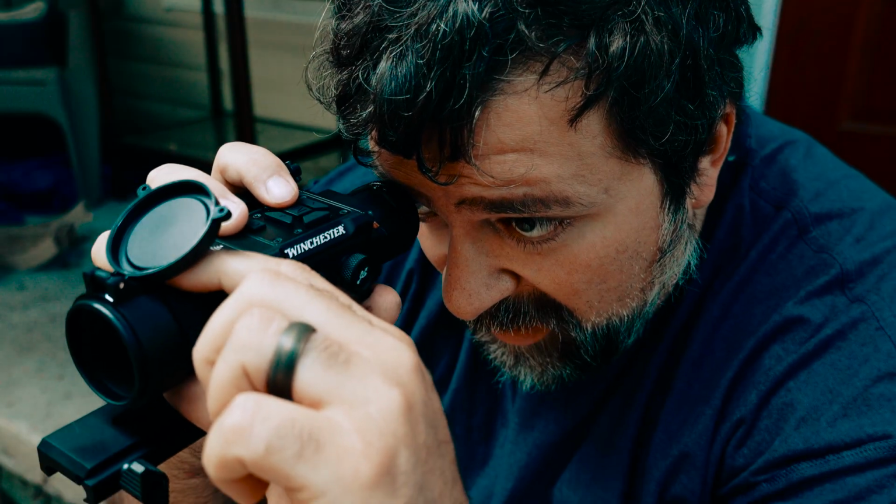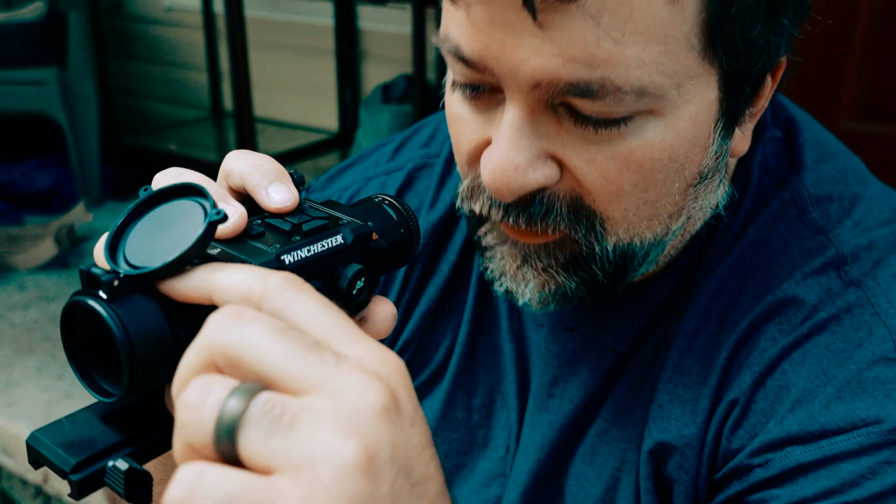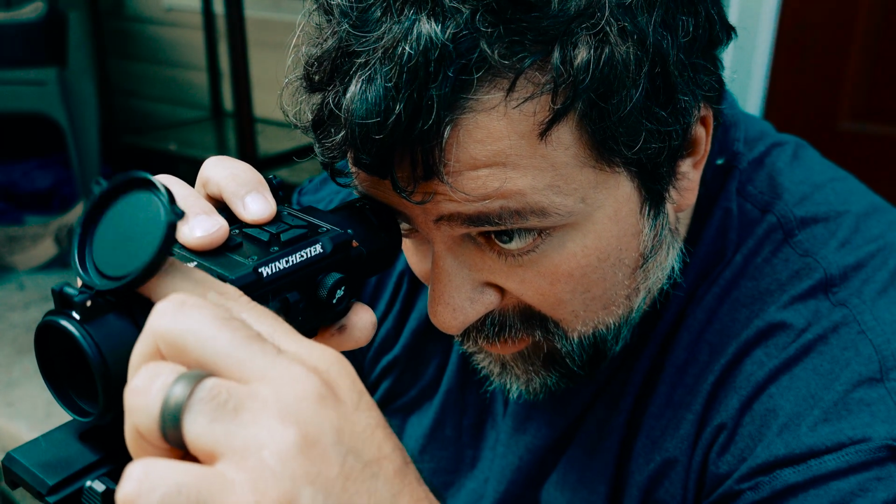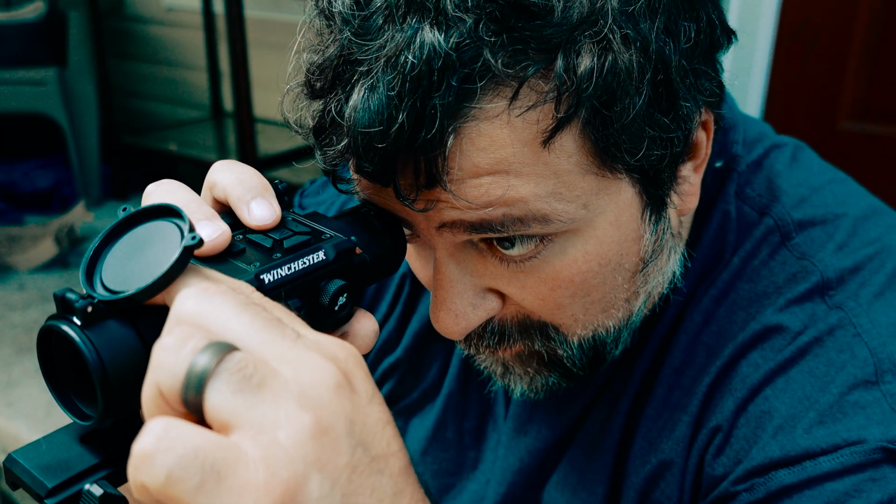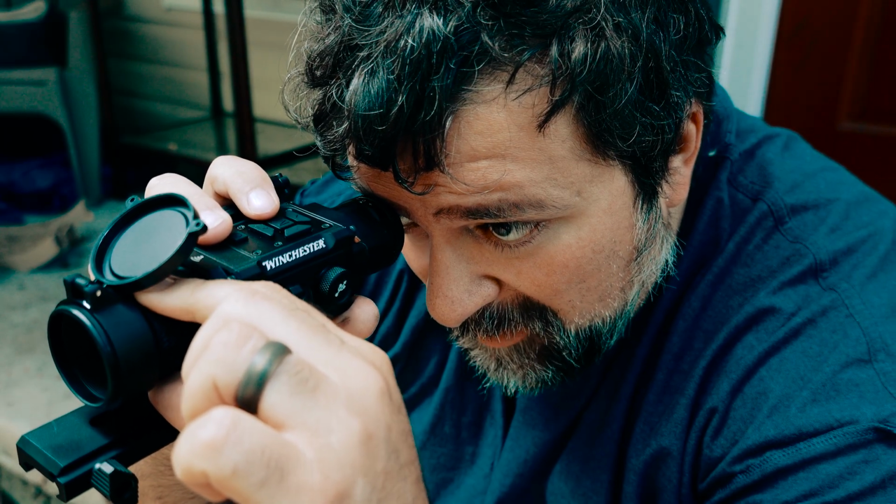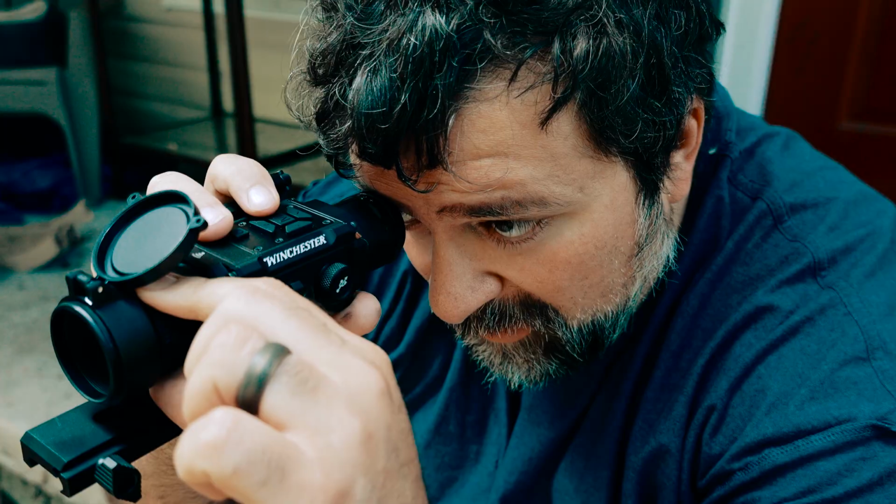Now, of course, you've got your front little sensor up here, and you've got this manual focus. Again, just like other typical thermals, you'll have to twist this in order to get a nice clear image depending on how far away you're looking at something.